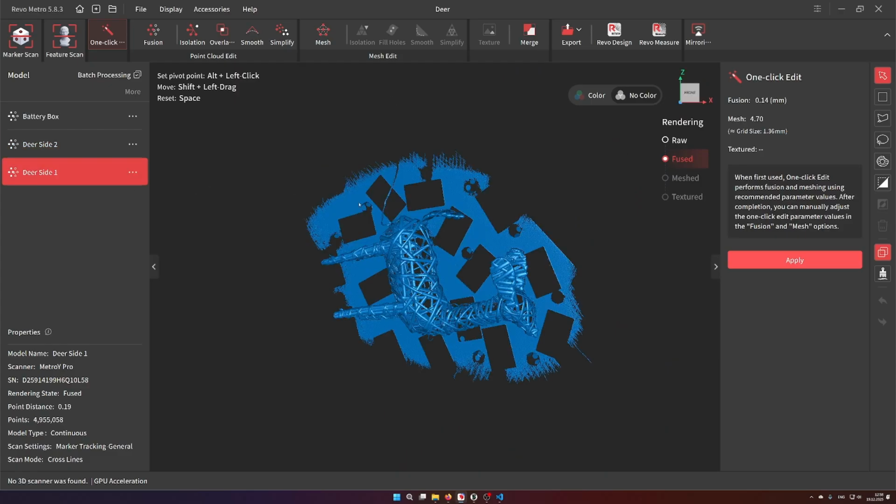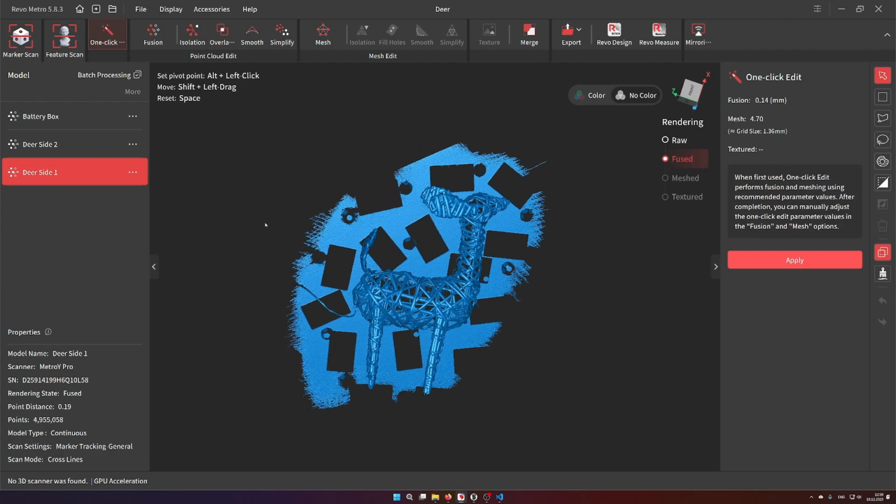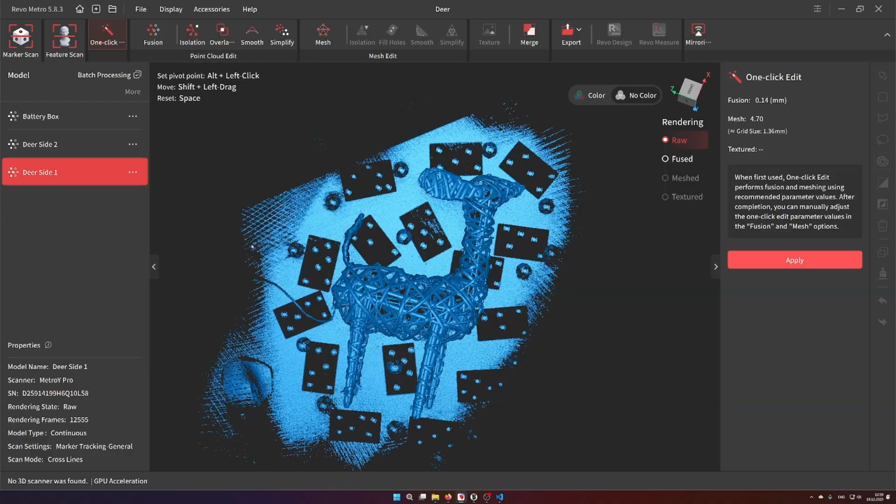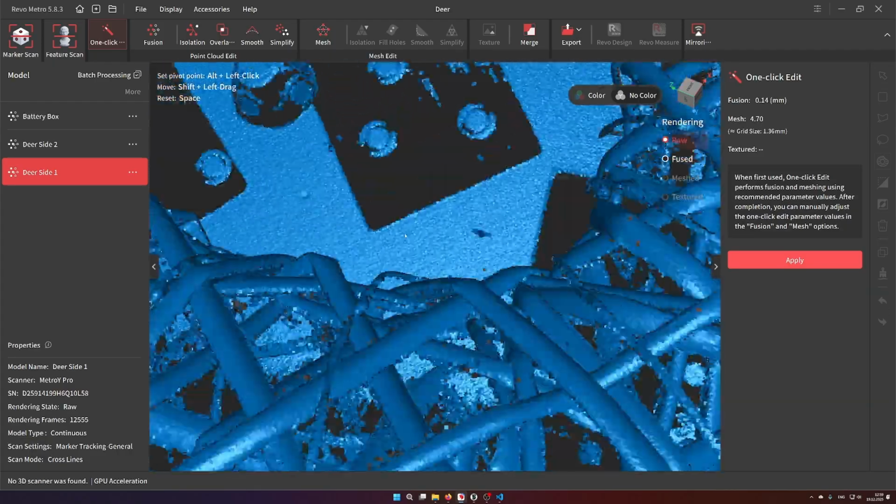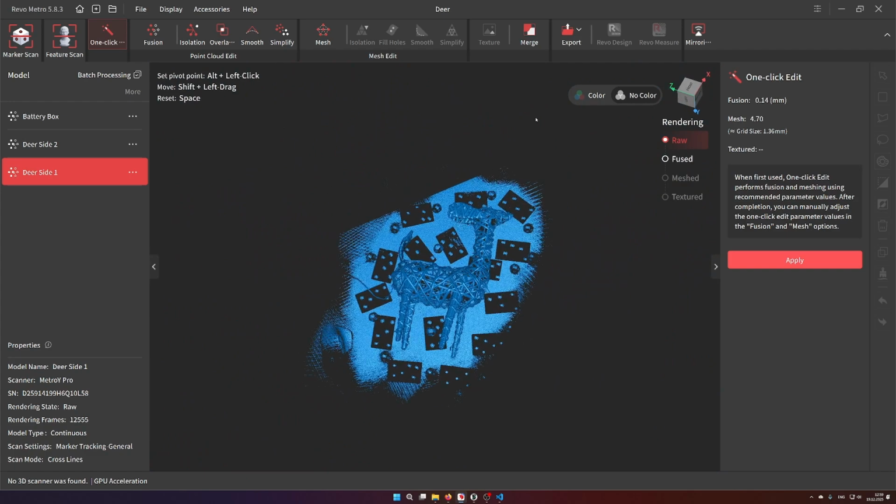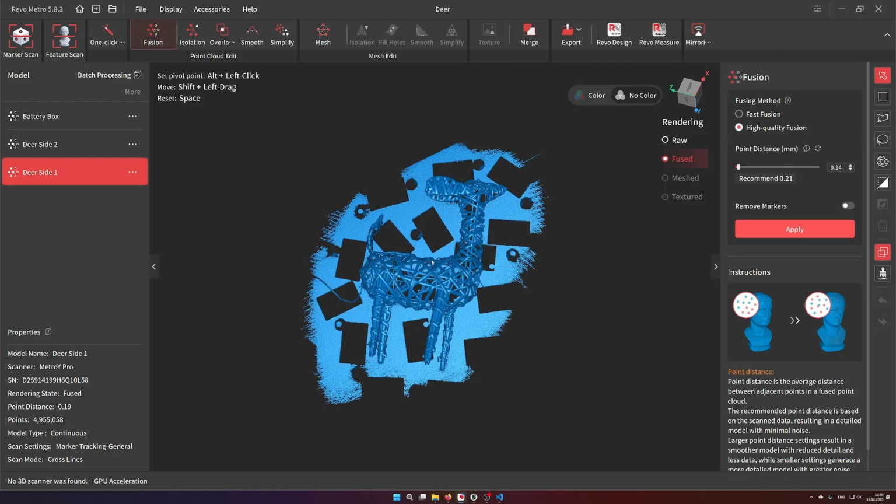So for the people new in 3D scanning, the normal steps you do for post-processing are: you perform the scan itself, then you have raw data. You can see it here. You have floating points, you have a very rough surface initially. Then you do the fusion step. I already did it, so you can see there is already a fused model.